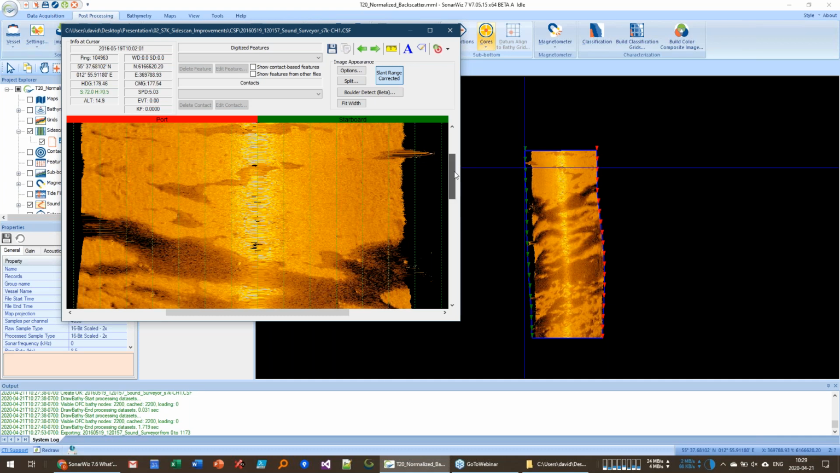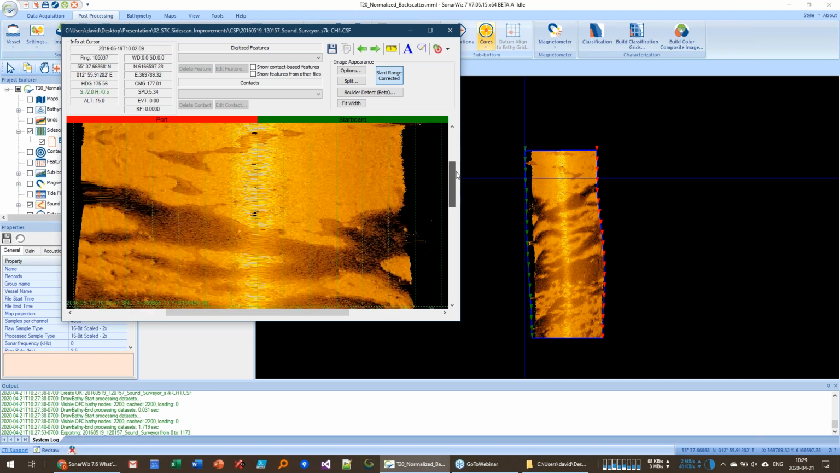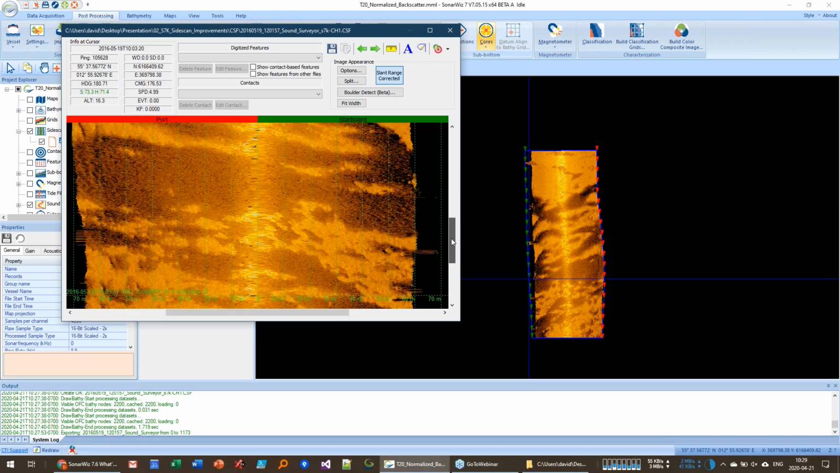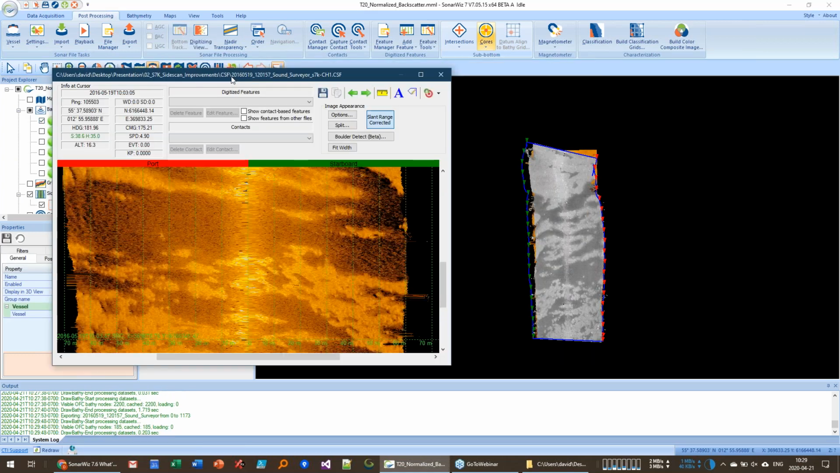So now this data set is a Sidescan data set, and the entire suite of Sidescan tools is available. So you can put contacts in, you can measure, you can process a huge amount of sonar imagery this way very quickly. And of course, the multi-beam data can still be read in. If you have a multi-beam license, you can still see the data from the multi-beam as well.